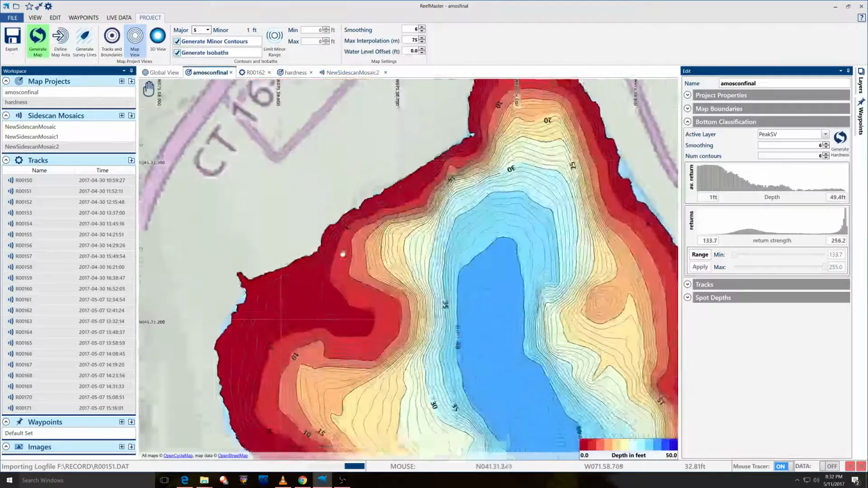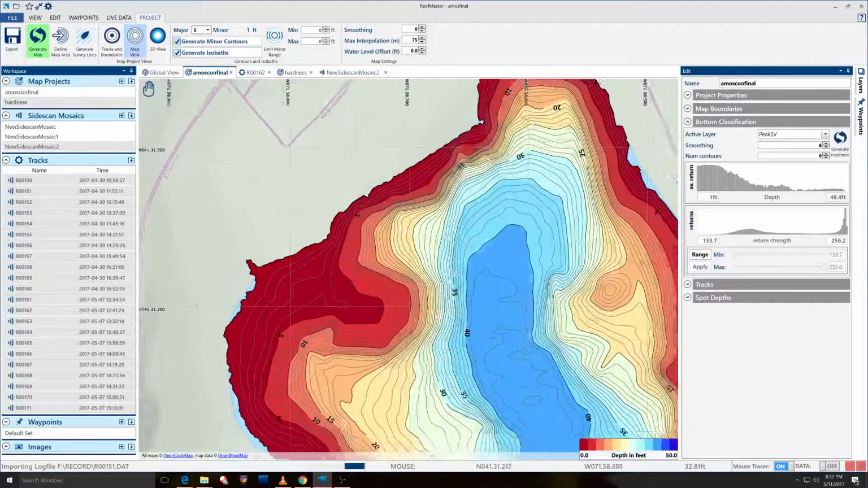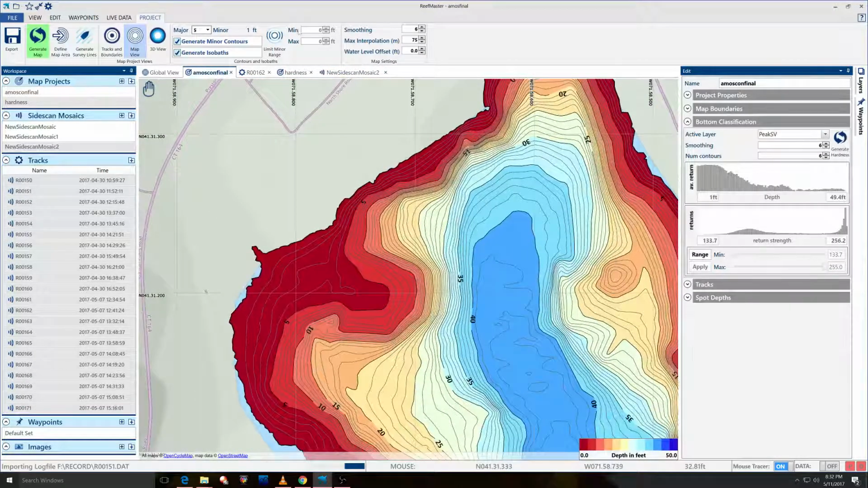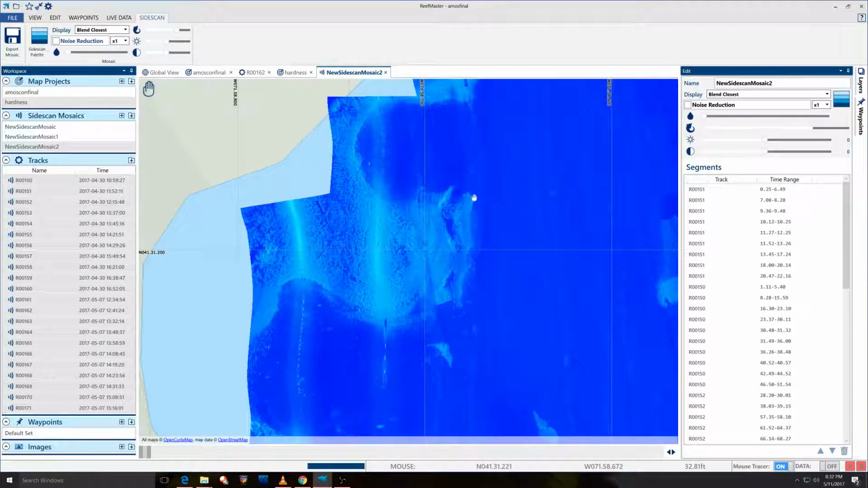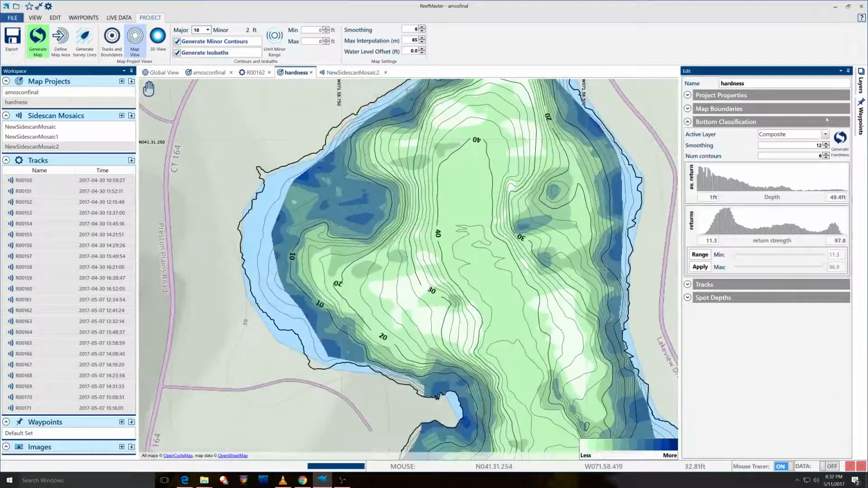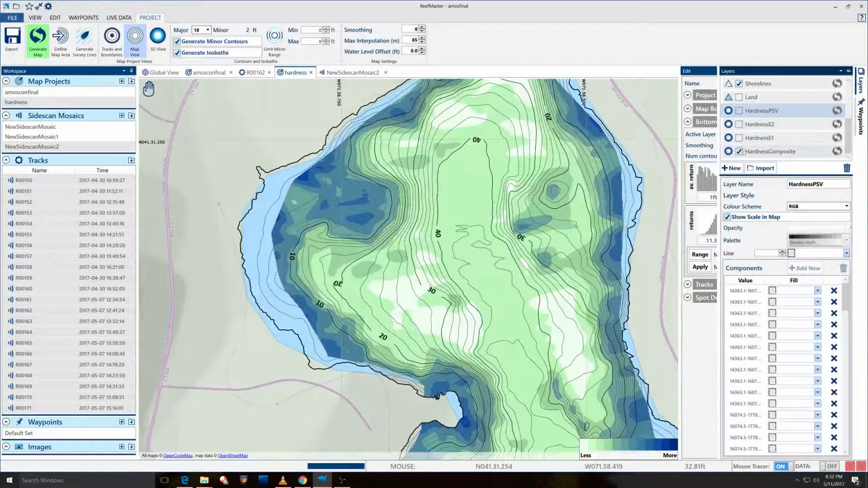We look at the contour. We see kind of that funnel area here, funnel area there. We go to the mosaic. Definitely see structure items, large rocks. There's probably something I missed in this area, but there's definitely a few fallen trees within here, probably covered in vegetation. And then I go to my hardness. Make sure our layer stays up.